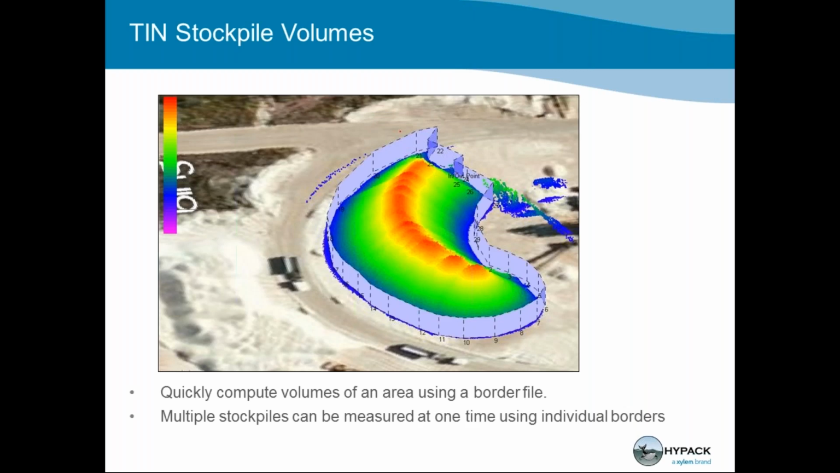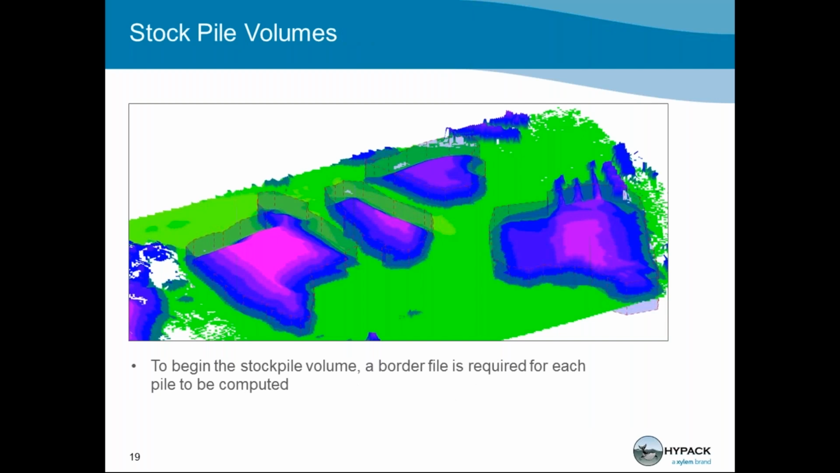Another specialized tool we have for you is our tin stockpile volume tool. This tool allows the user to quickly compute volumes of areas using a border file. You can measure multiple stockpiles at once using individual border files. As you can see in this graphic, you get a calculated area of the stockpile volume in a few different ways, as well as a really helpful report.